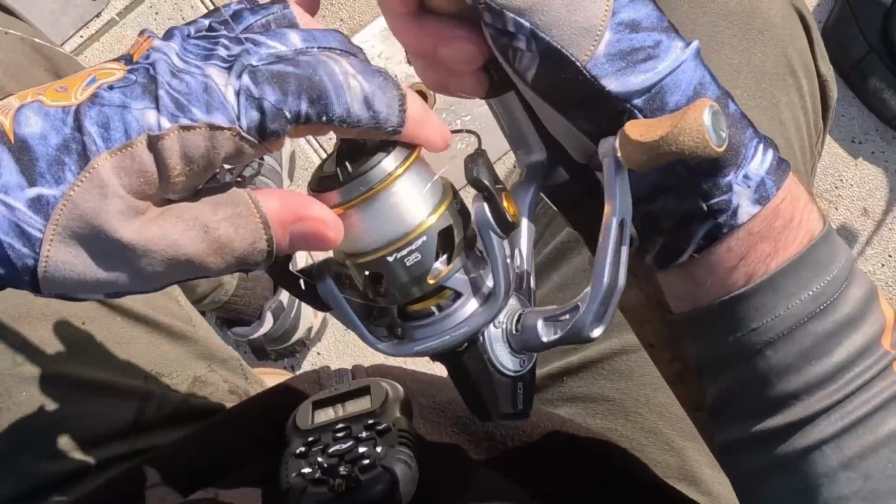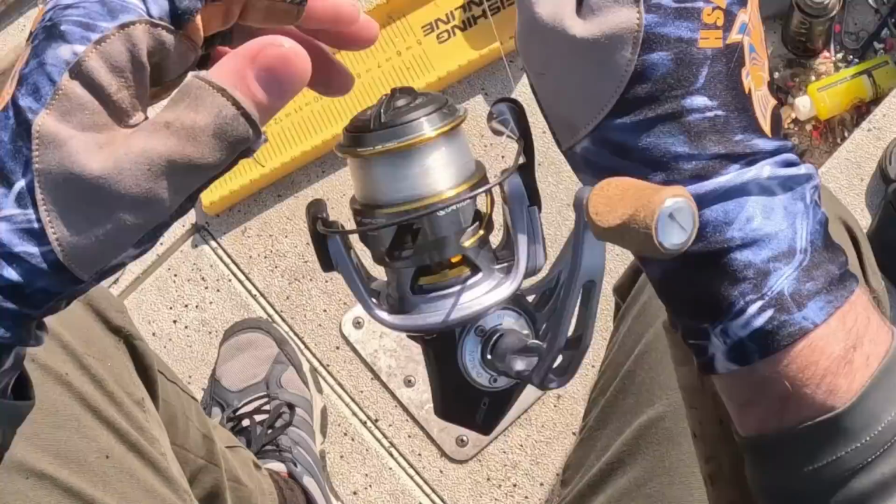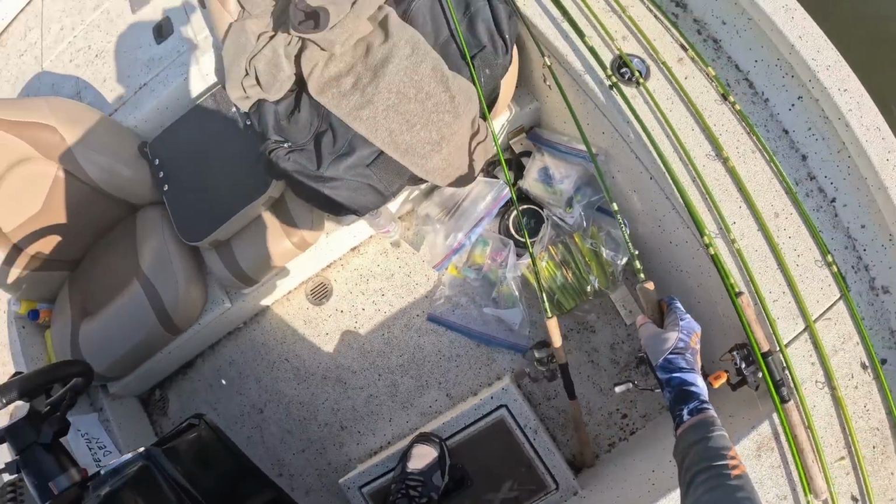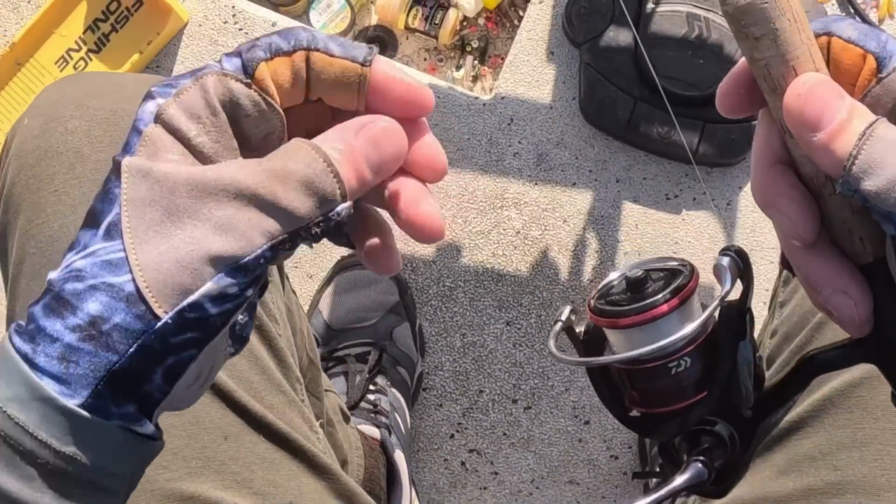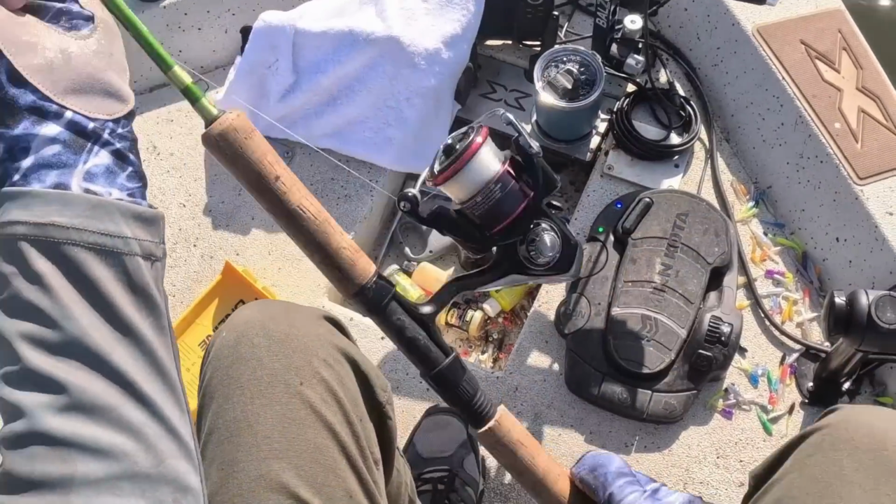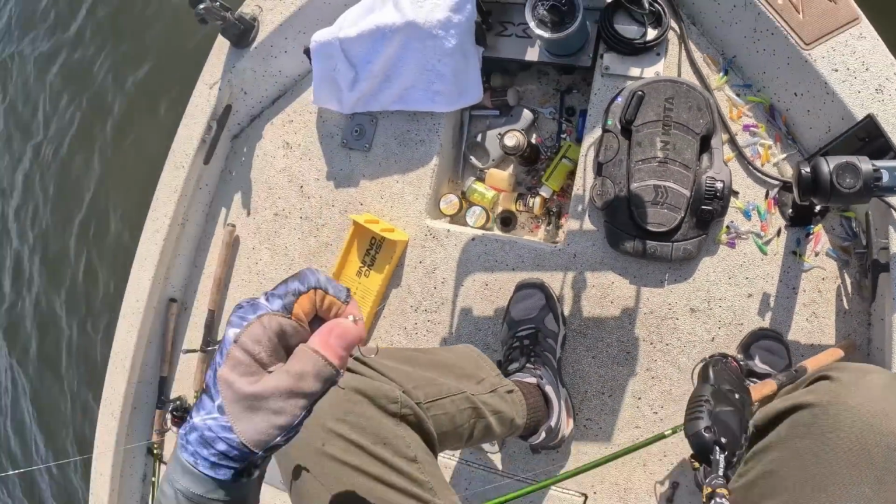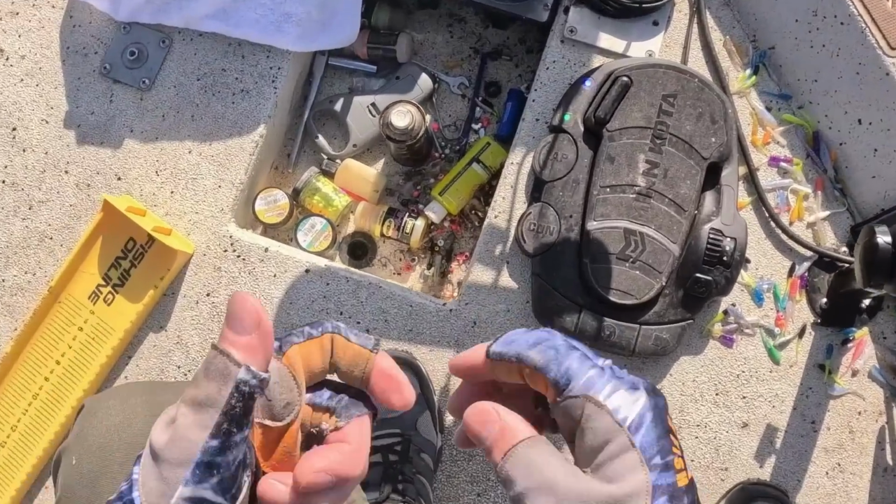It's a Quantum Vapor. The line constantly gets caught up right under there, and it's a freaking mess. This Daiwa Fuego, I never had any problems with it. I think I paid right at $100 or $110. The 2500 series, these are good reels. Never had problems with it. That Quantum Vapor, that's like about the 4th or 5th time it's done that to me, and I'm done with it.